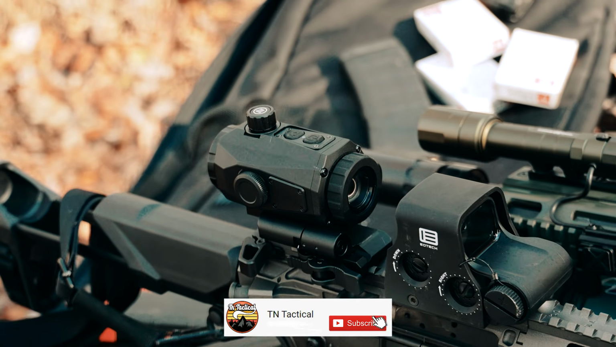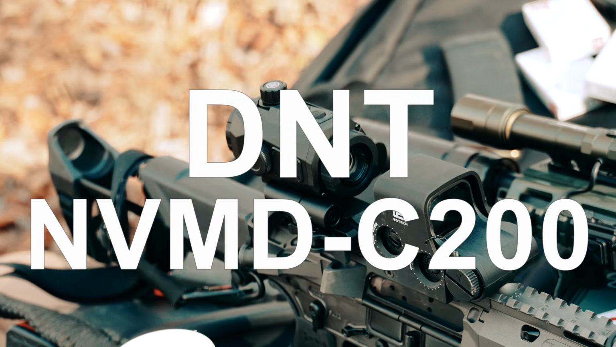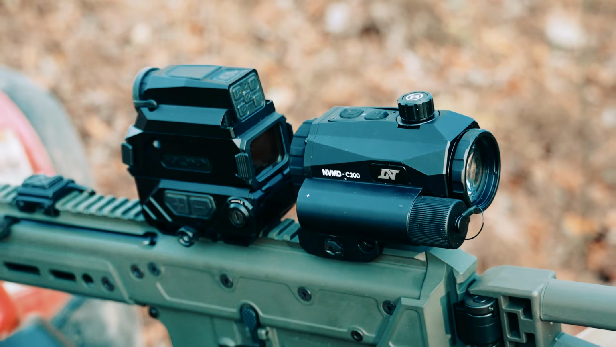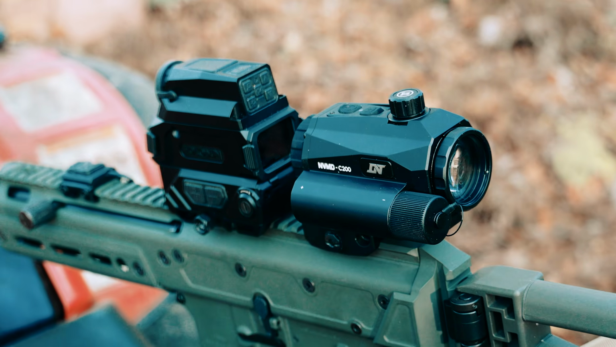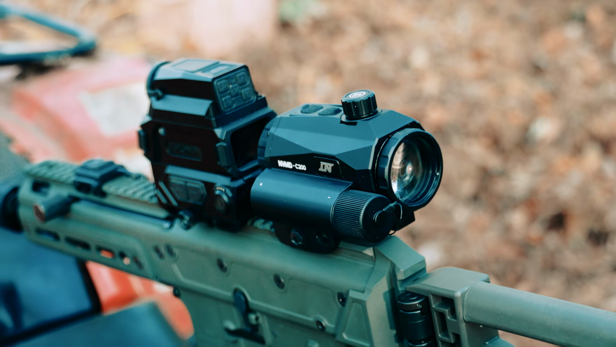Today we are actually talking about a new night vision device that will essentially turn any optic you've got into night vision. Today we are looking at the DNT NVMD-C200. This is actually a night vision magnifier that essentially turns any red dot, or in this case a Holosun thermal, into night vision, or at least gives it night vision capabilities.